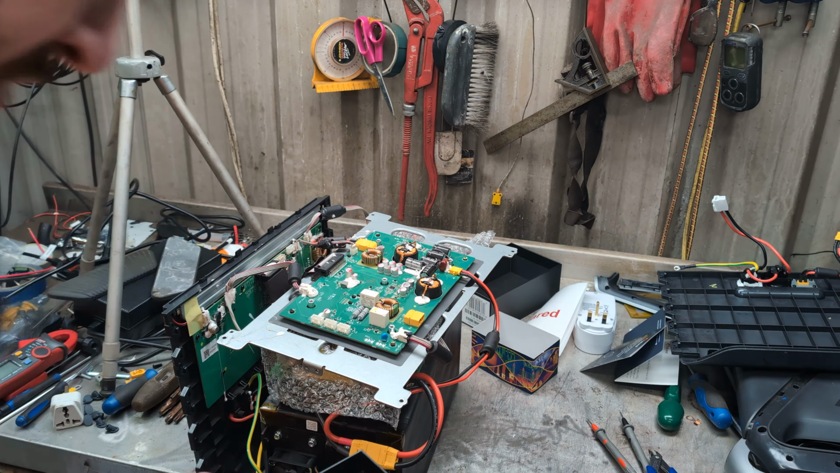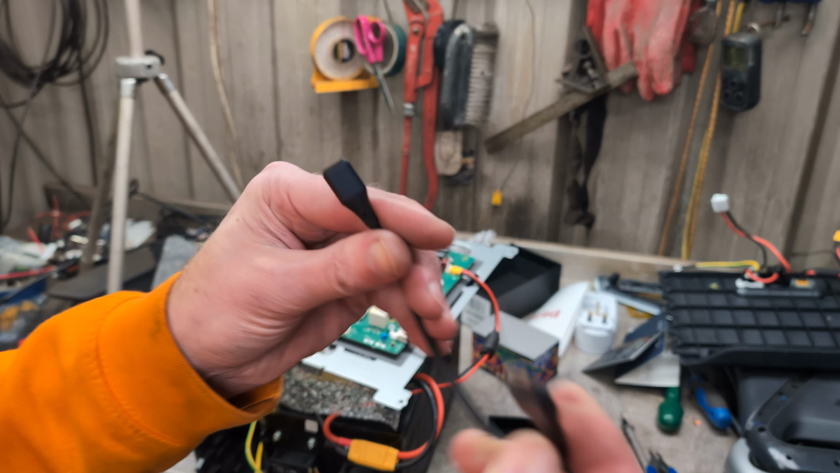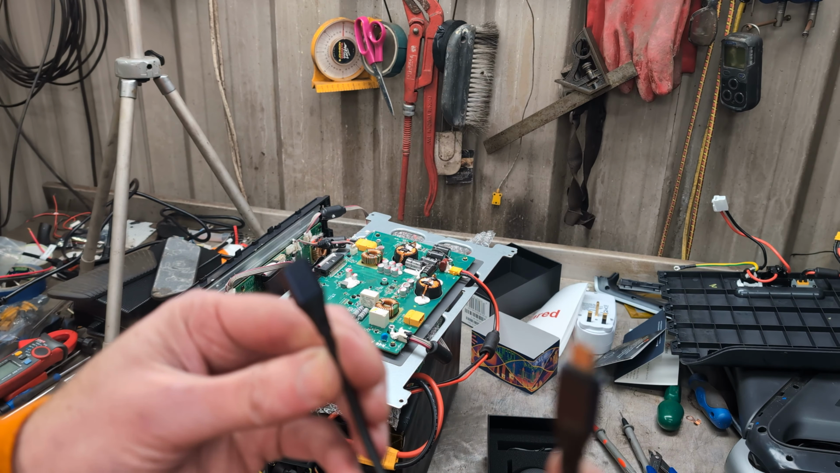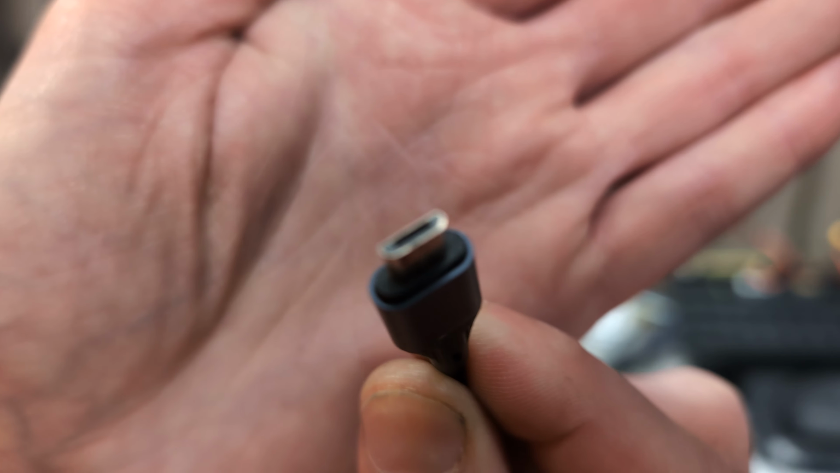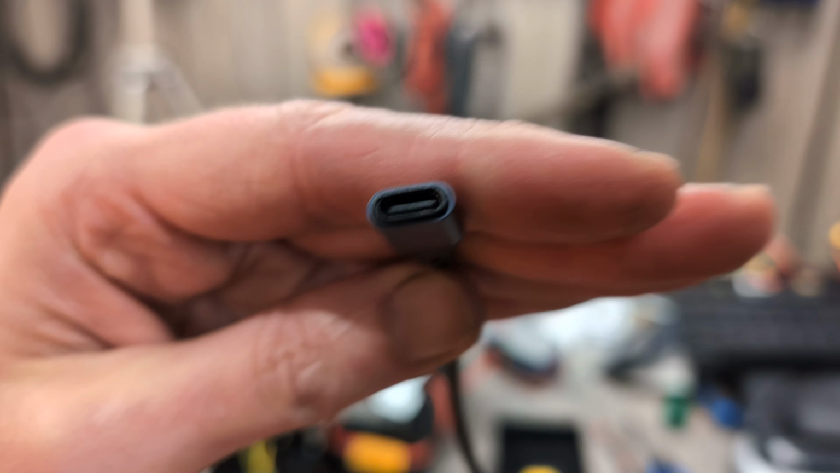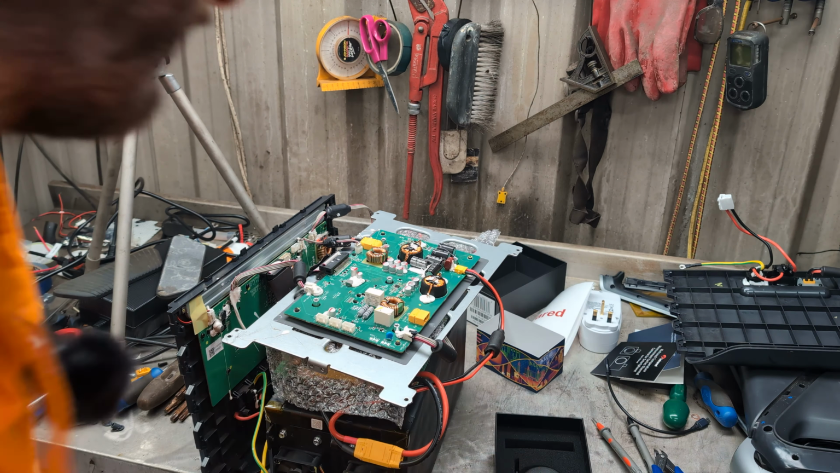A USB-C extension cable. Oh no, a conversion cable, better still. So if you do have a non-USB-C phone, which uses micro USB, it converts it to USB-C at that end. Nice. And then is this the extension? Yeah, so a USB extension with a right angle on it. And then this little box here,